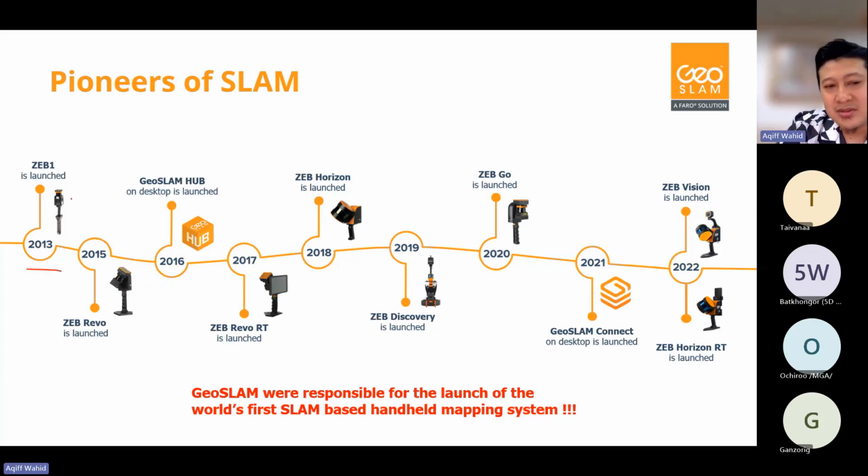To be very frank, it was not that successful, but 2 years after that, we redeveloped and remanufactured a new product. It's called ZRevo, and it became hugely successful. And we introduced more software, ZRevo RT, which is another iteration of ZRevo. RT means real time, so you can see the data that you scan in real time.